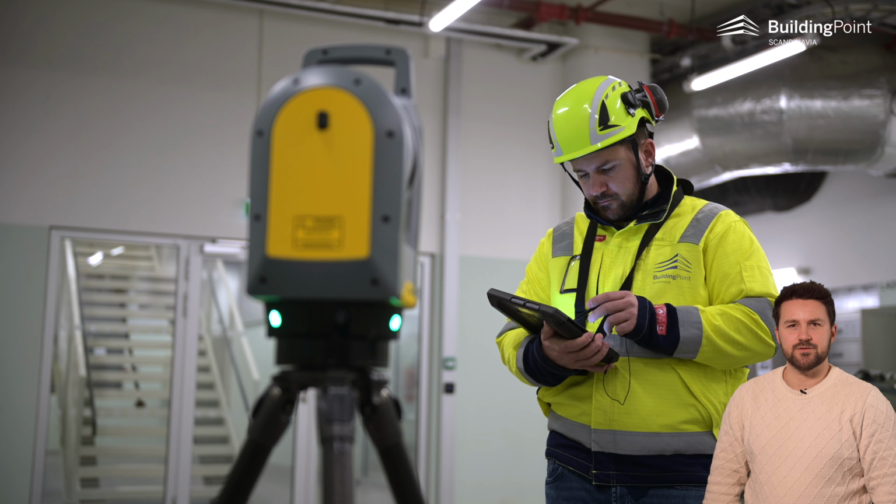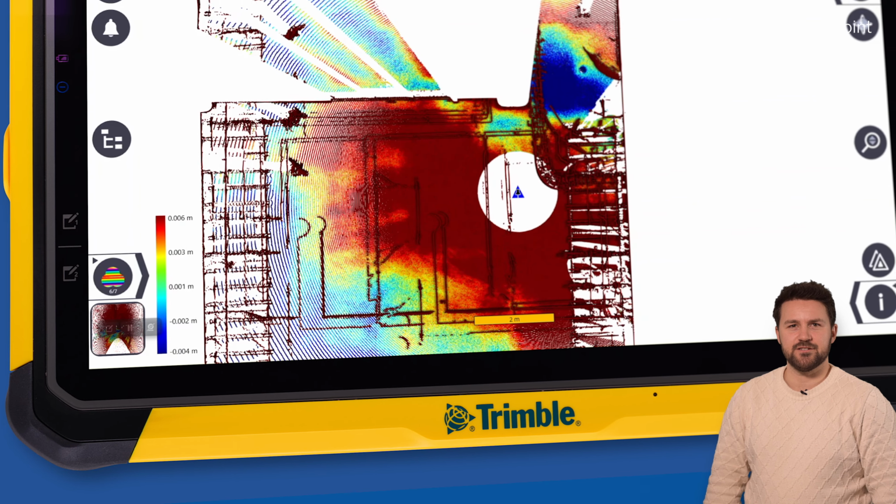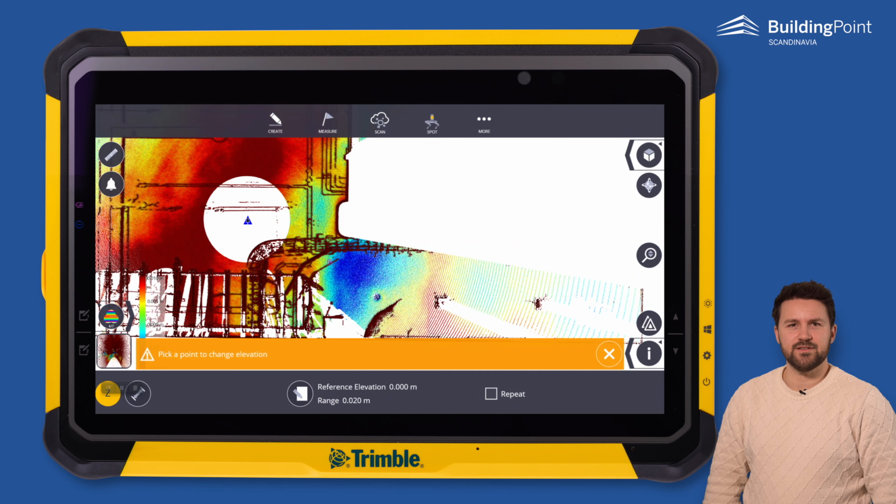Now, let's check the results. To check the floor flatness, we use Trimble FieldLink software on the tablet. First, you go to the viewing option ribbon and then choose elevation. Then we set the reference height, which is the elevation, to compare the rest of the floor to.